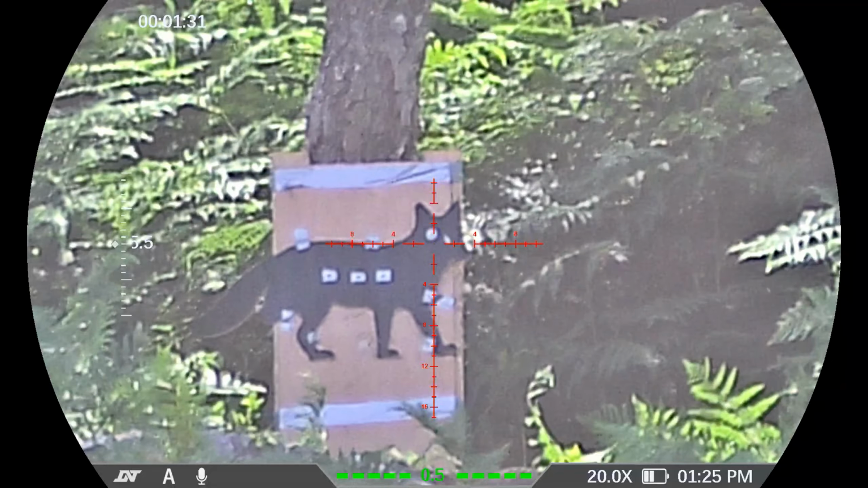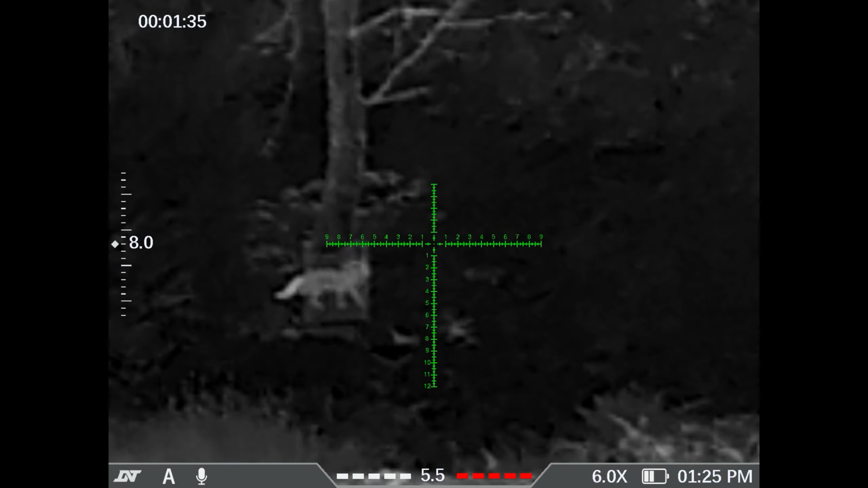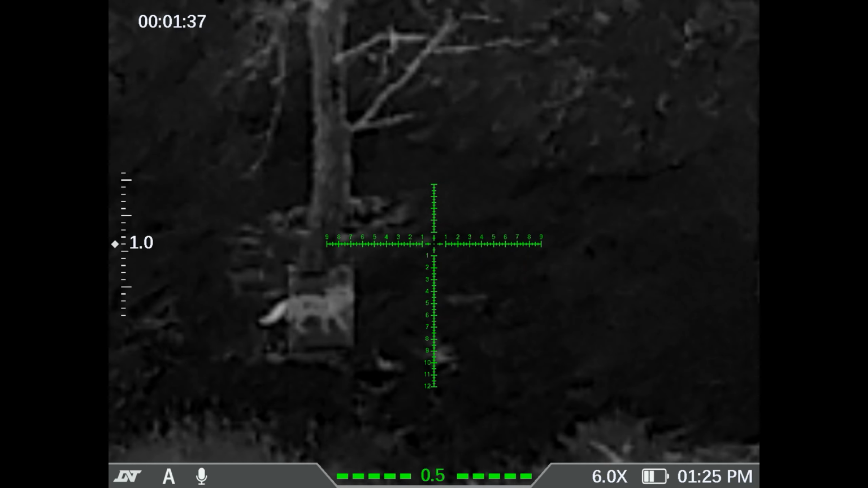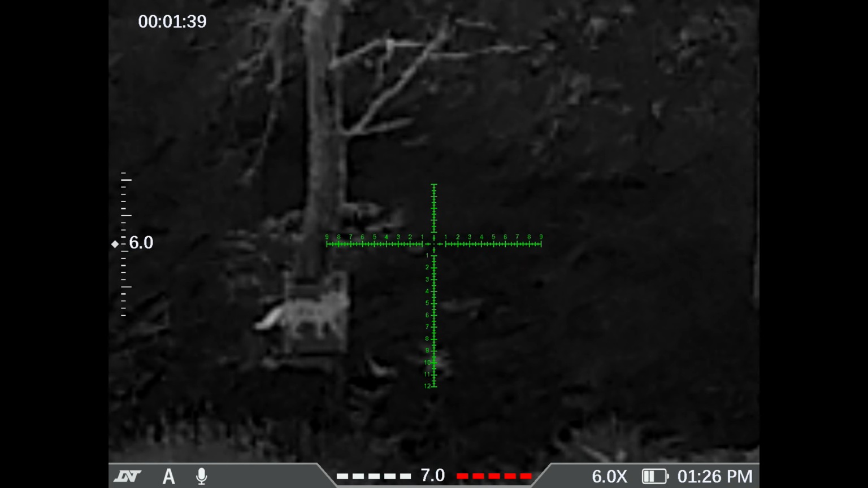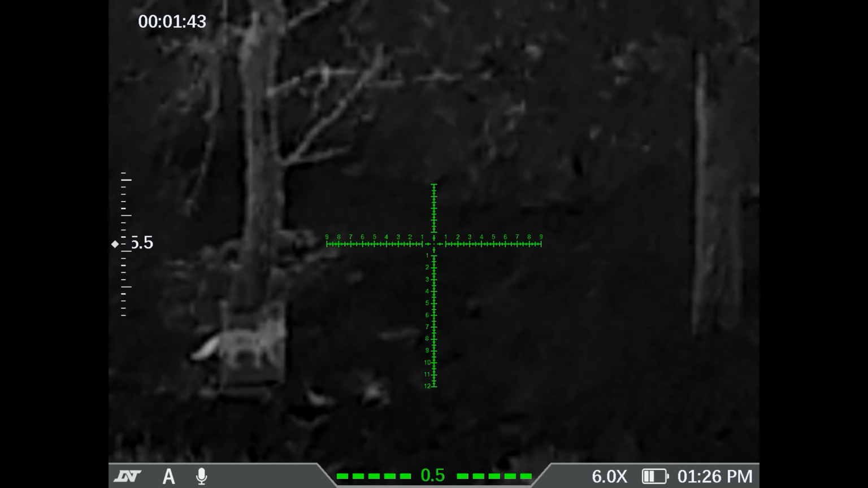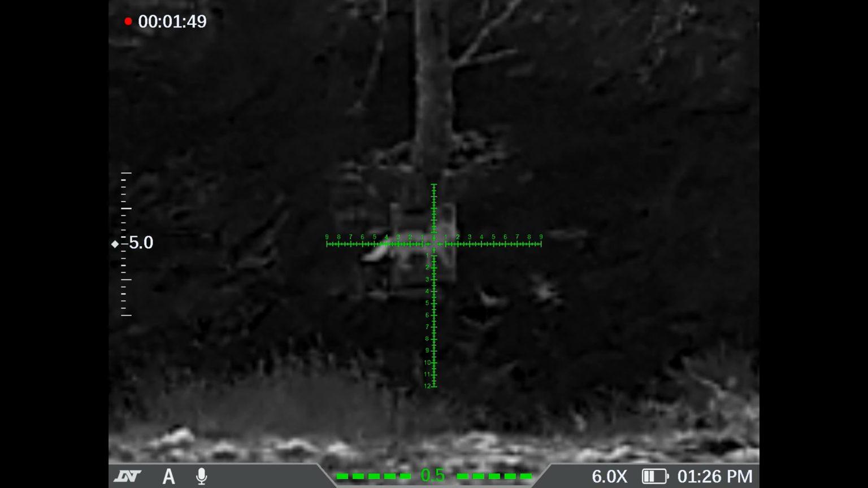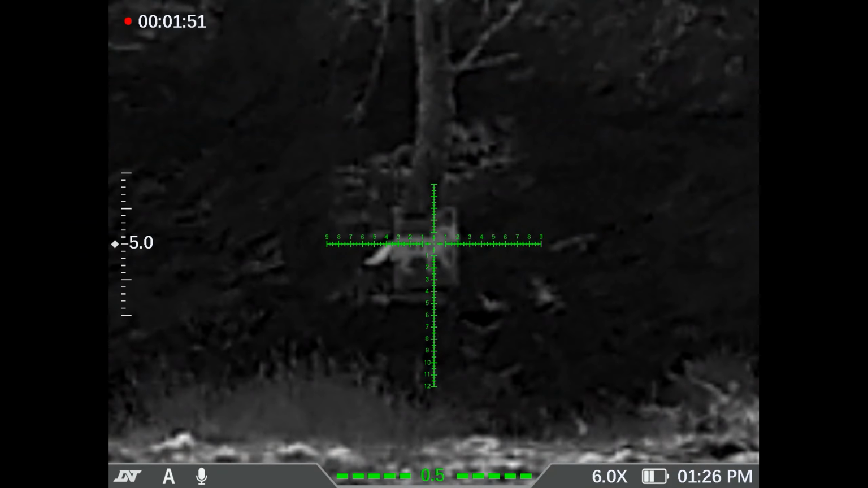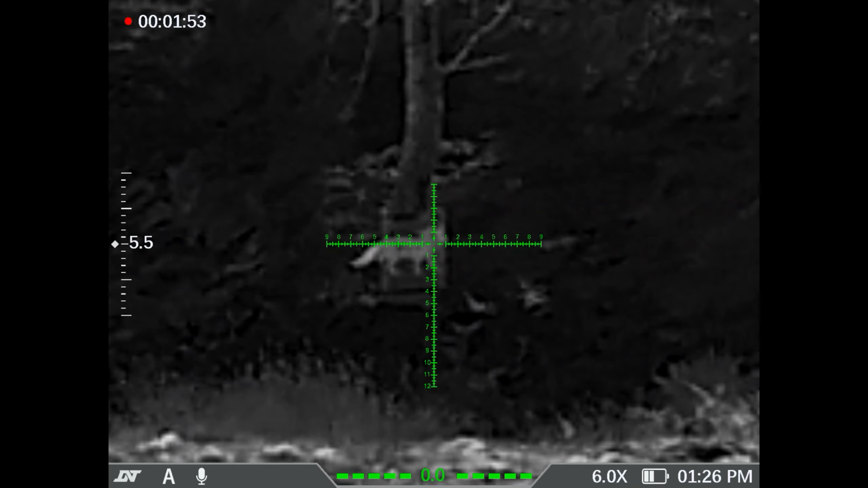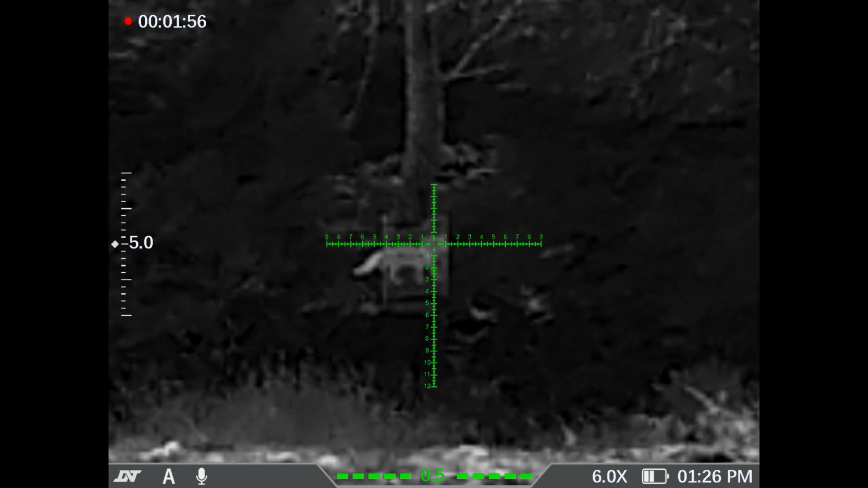Down a little bit. I think we're okay though. Yeah, we're okay. Must have been just me and a bad angle or something. I think we're off about an inch, inch and a half. Flag's biting me. In this heat I can see that fox target quite well.